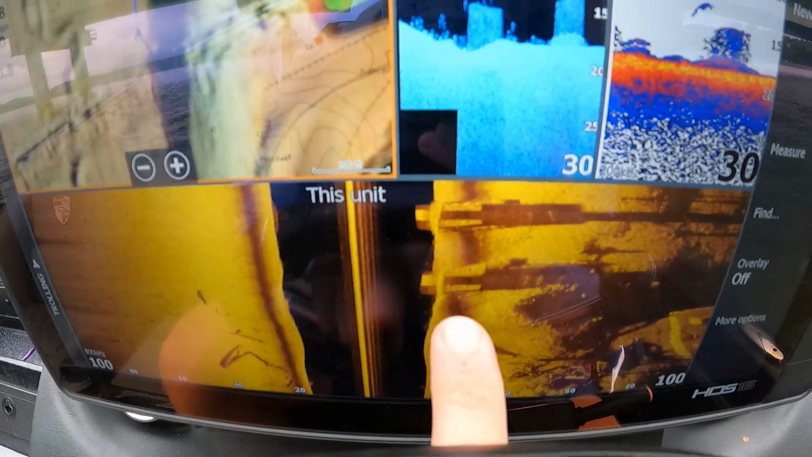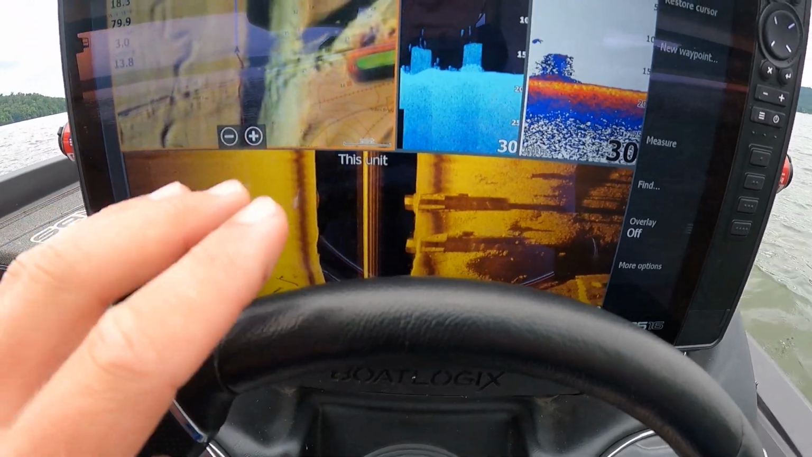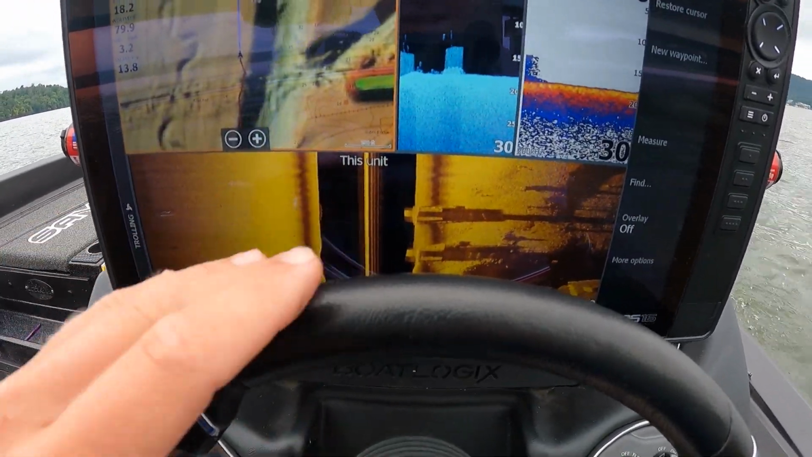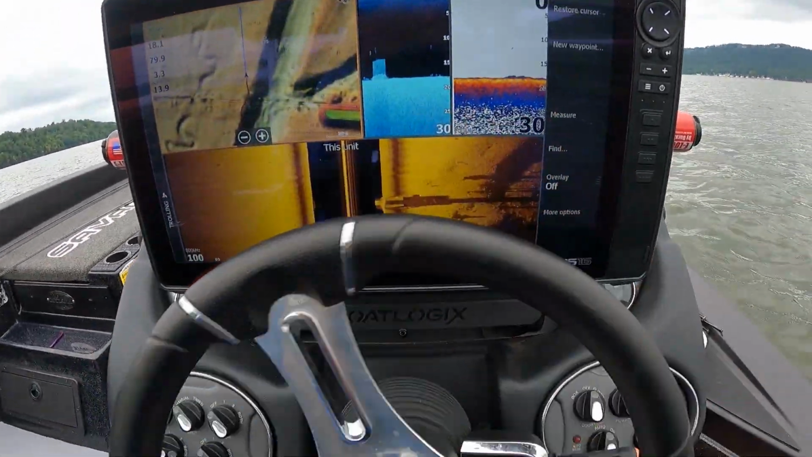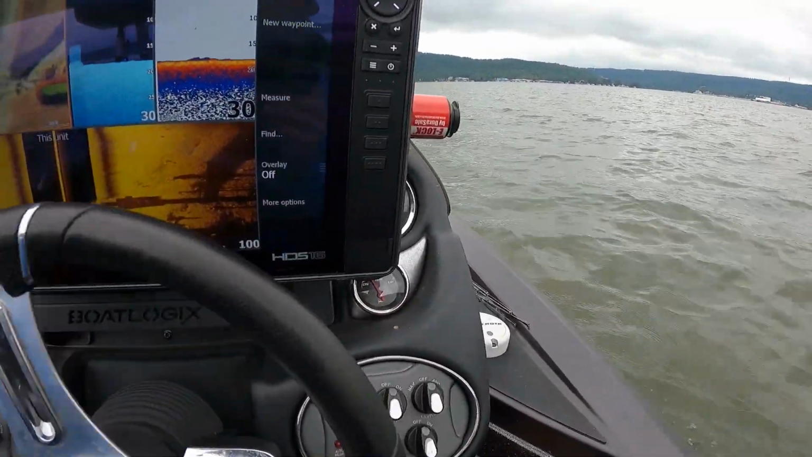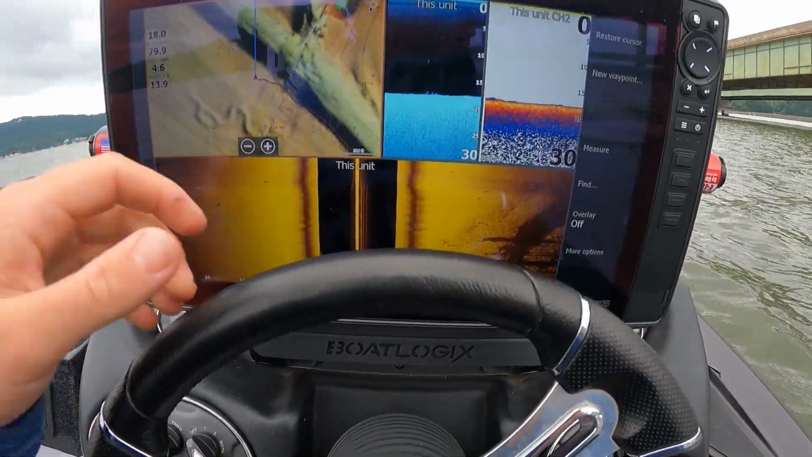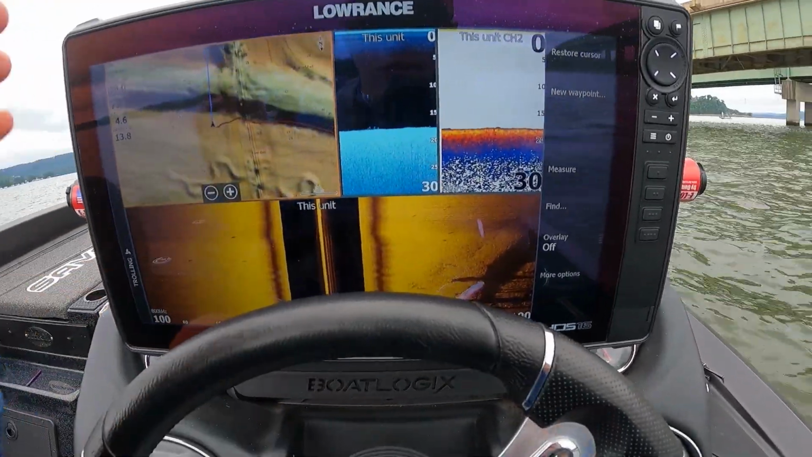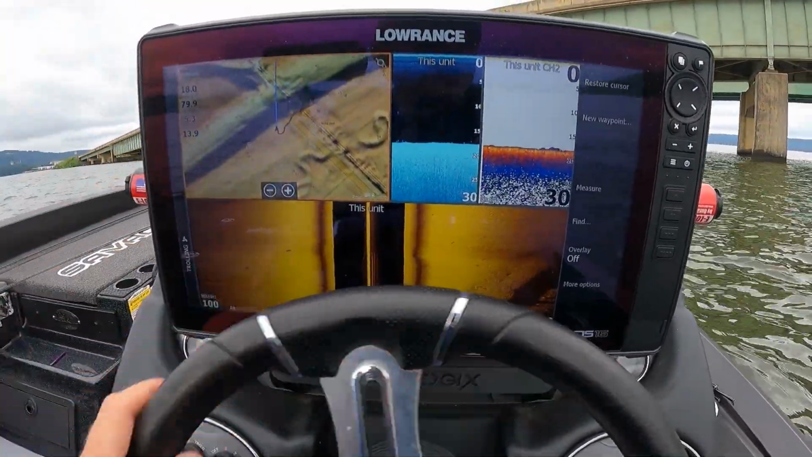So we can see there's the bridge piling. A key thing that I use it for is to see if there's fish suspended around the side of it. You can actually see the fish suspended around the sides of the bridge piling, and it's a really efficient way to locate the fish next to the piling without actually having to stop and fish them.